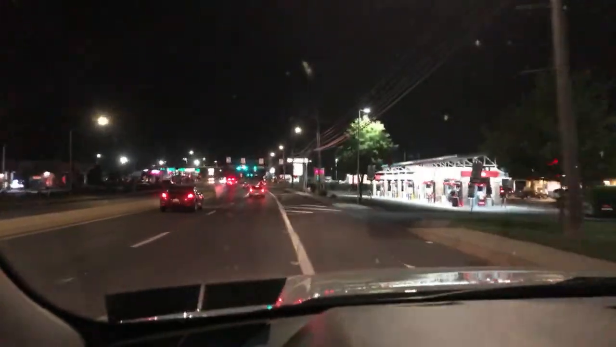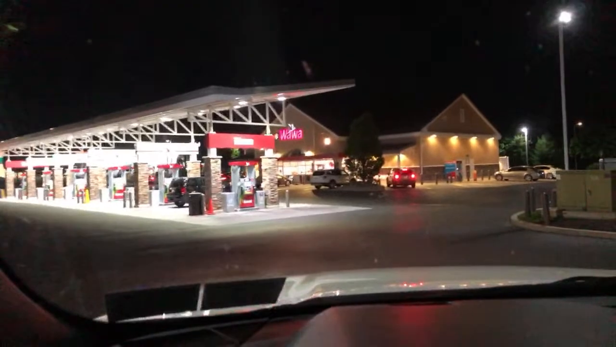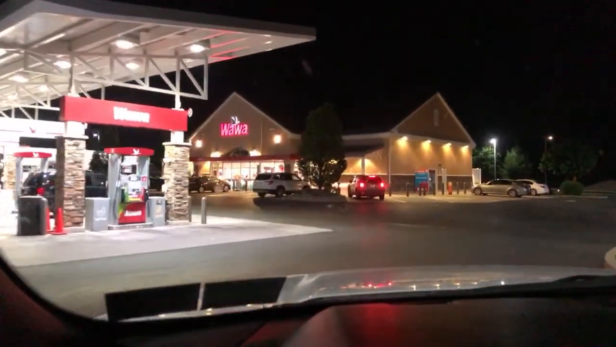He's not going to McDonald's. Let's see. Oh, yeah, he is going to... He's making... Oh, no, he's not. Oh, yeah, he is. Is he going to McDonald's? He just banged the left. No, McDonald's looks closed. Oh, he is pulling into McDonald's.